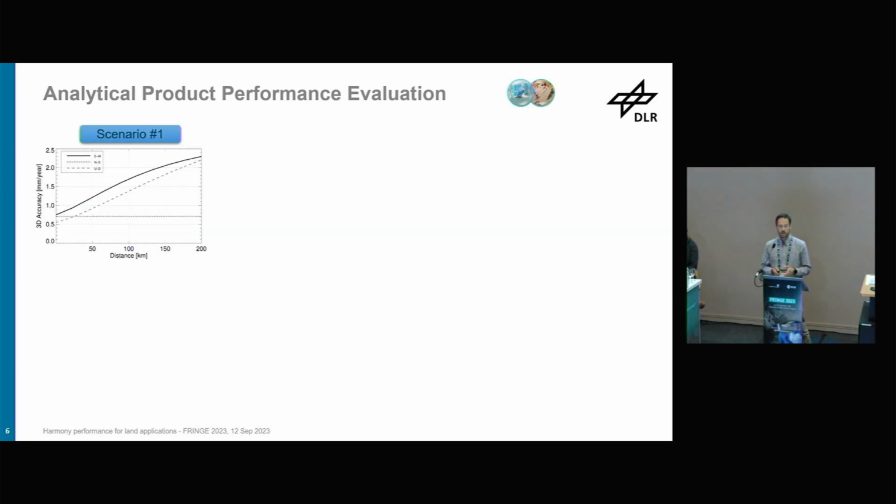Here we have the results. This is the variogram for the 3D deformation, so for the three components. I don't know if you can read them. You see that there is one component which is constant. This is the north-south deformation.